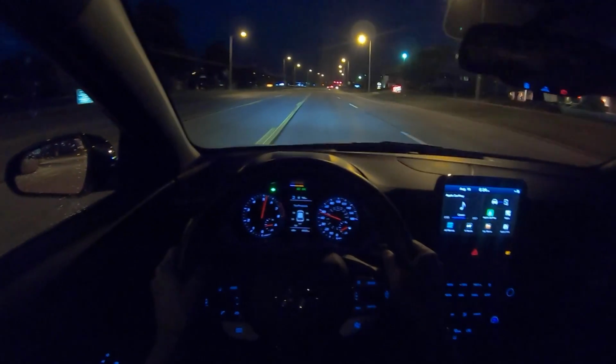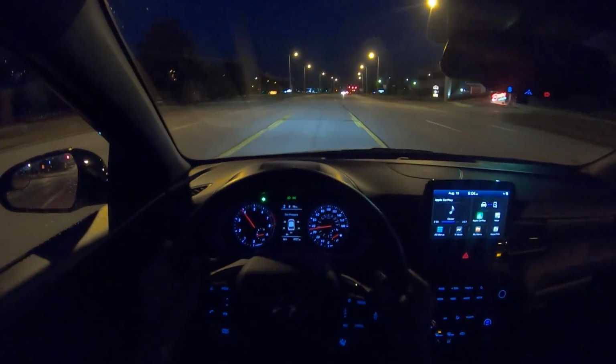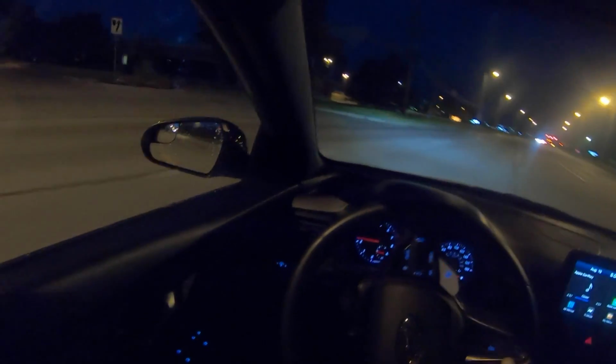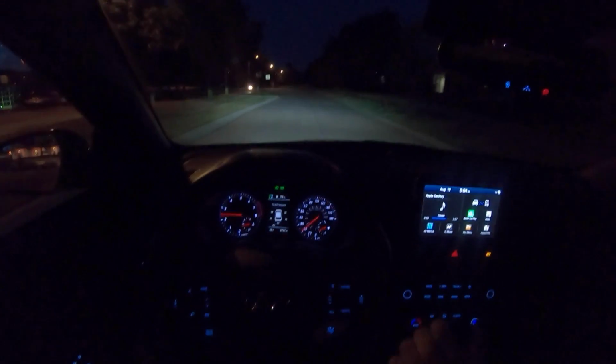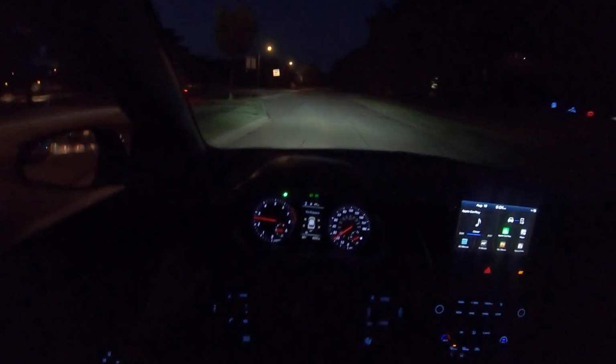I think the GTI, the Mark 7, is getting a little bit long in the tooth at this point. Still though, it has a very nice premium interior and it still is relevant in the marketplace.